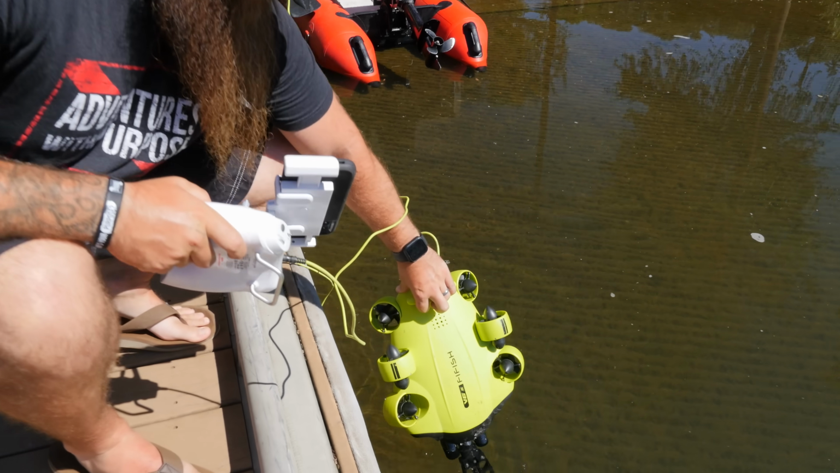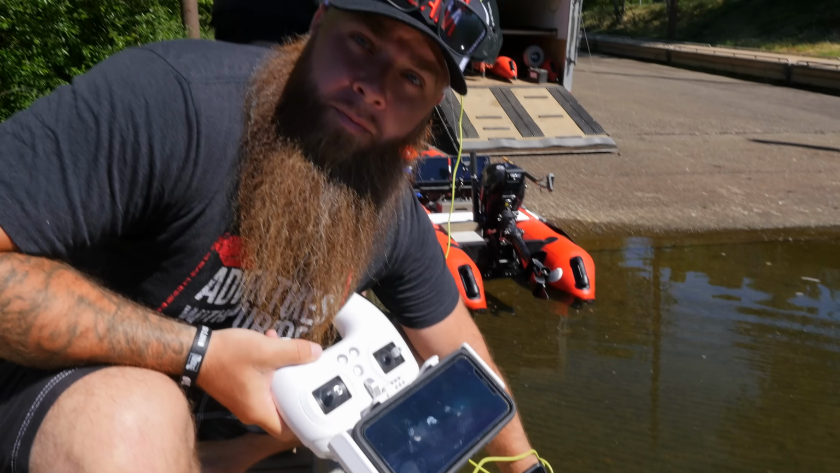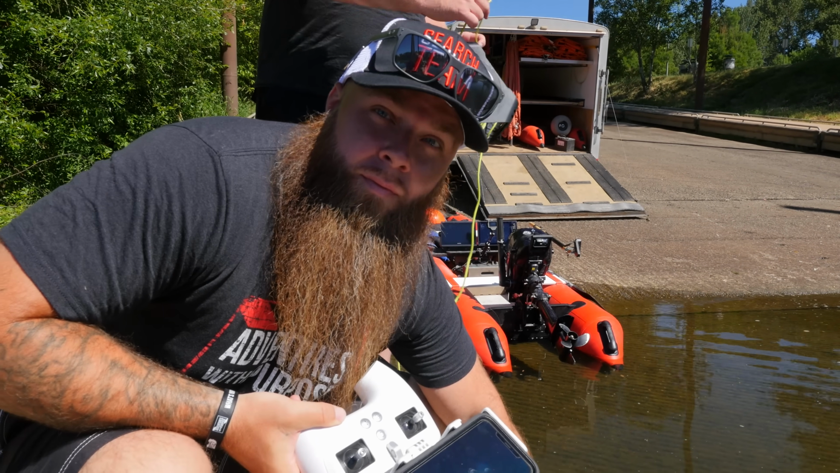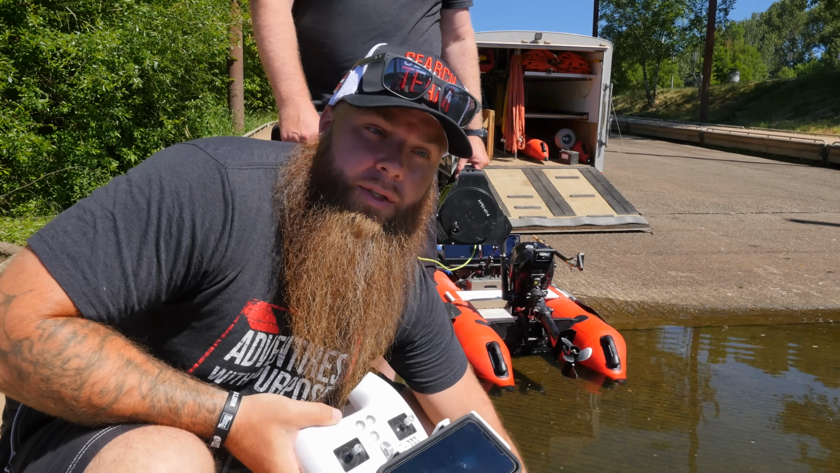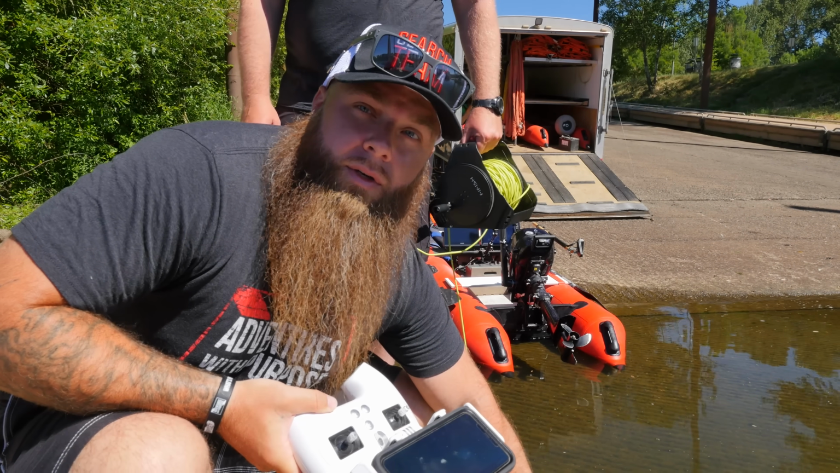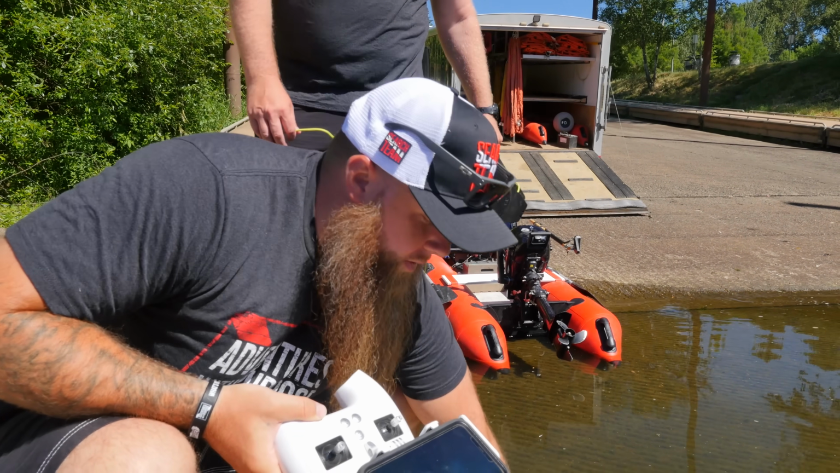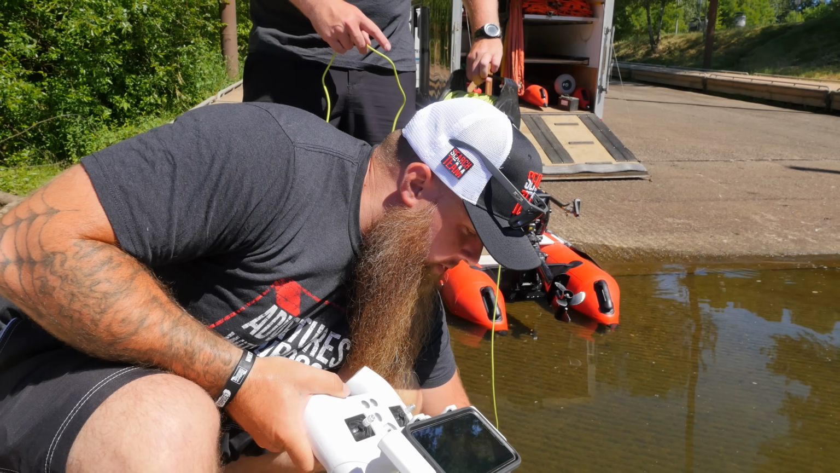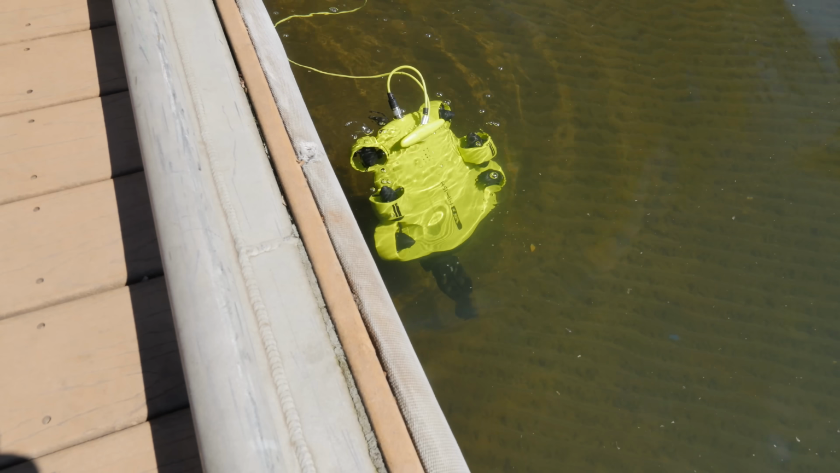So Doug's going to be using the Fly Fish underwater ROV drone. The reason for it is this dock drops off from 7 feet to 22 feet. It's crazy. This will give us a bird's eye view, a fish eye's view, which our sonar doesn't read properly, but it looks like there's a square object. I don't think it's a vehicle down there, but this is going to tell us for sure.